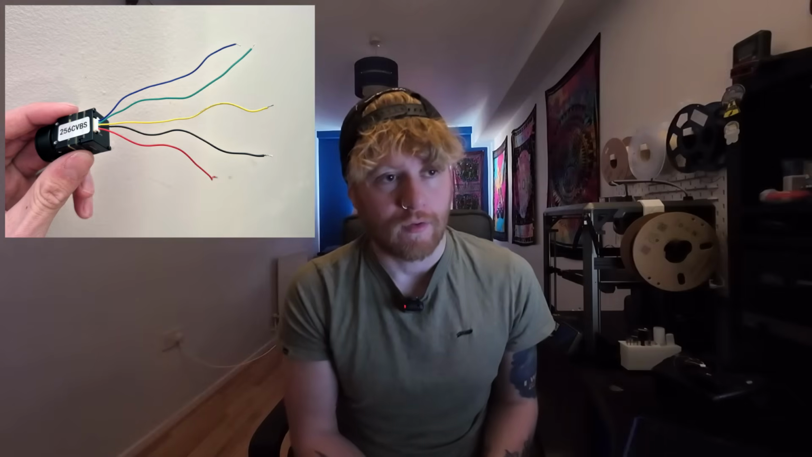Now, just to talk about the wiring loom. In the instruction manual, it does show you the pinout for the wiring loom. Basically there are 5 wires. You've got a red wire for power, a black wire for ground, a yellow wire for the analog video signal out. And then there are 2 other wires which are used for UART control to some degree.